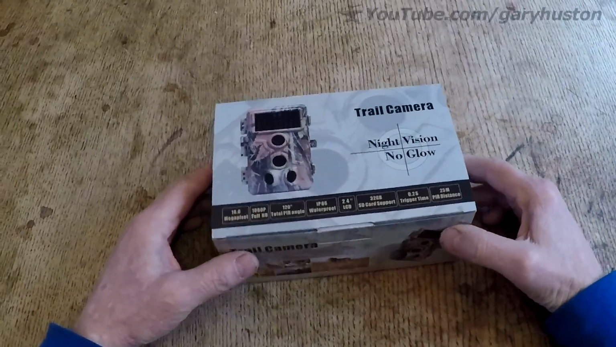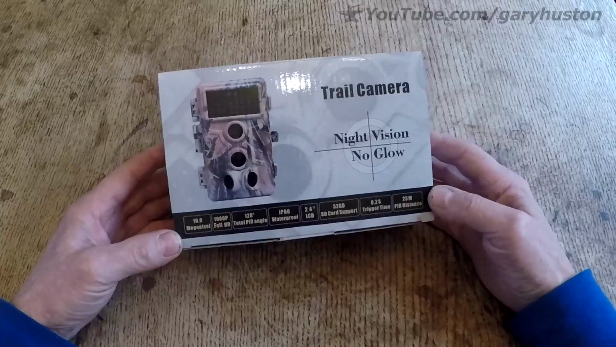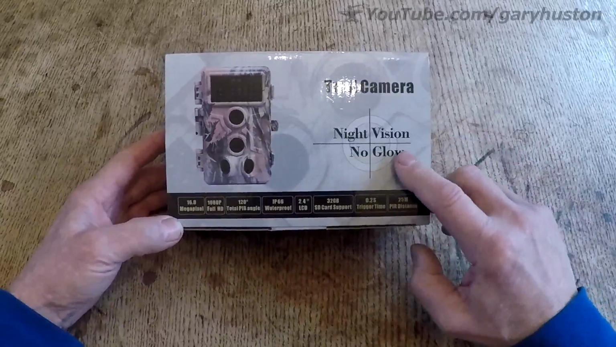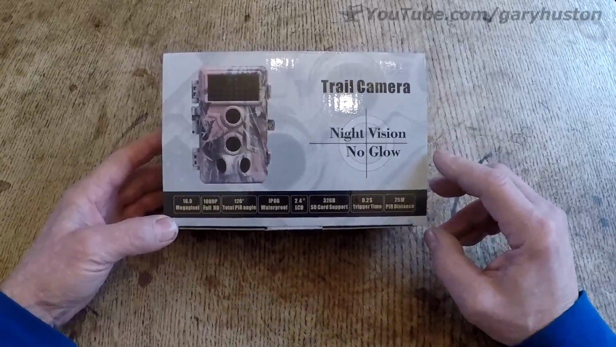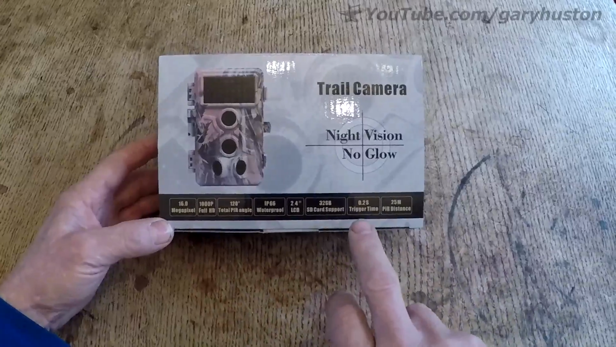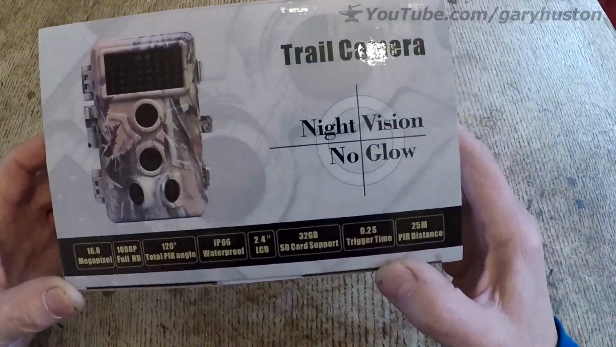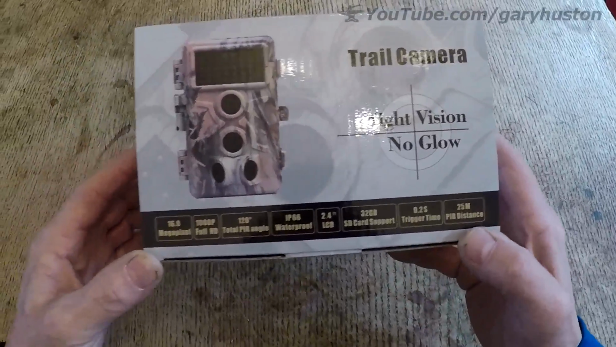Okay, so this wasn't given to me to review. I bought this out of my own money, and I had several criteria as to why I bought it. First is no glow. Now it's quite important these days because the animals tend to see the ones that glow and they're put off. Secondly, quick trigger speed. This one says 0.2 of a second, which is yet to be seen.